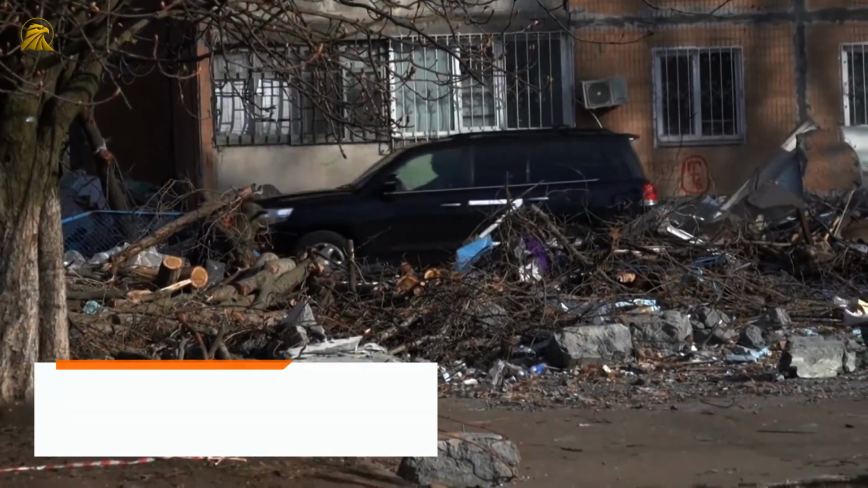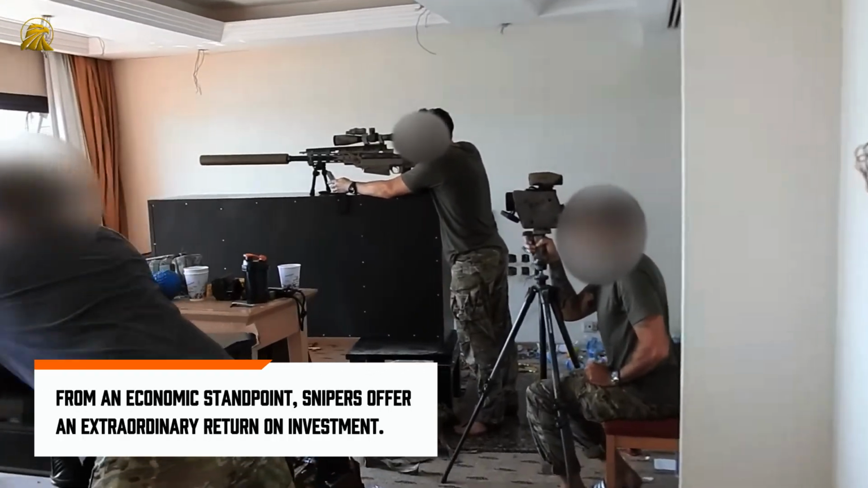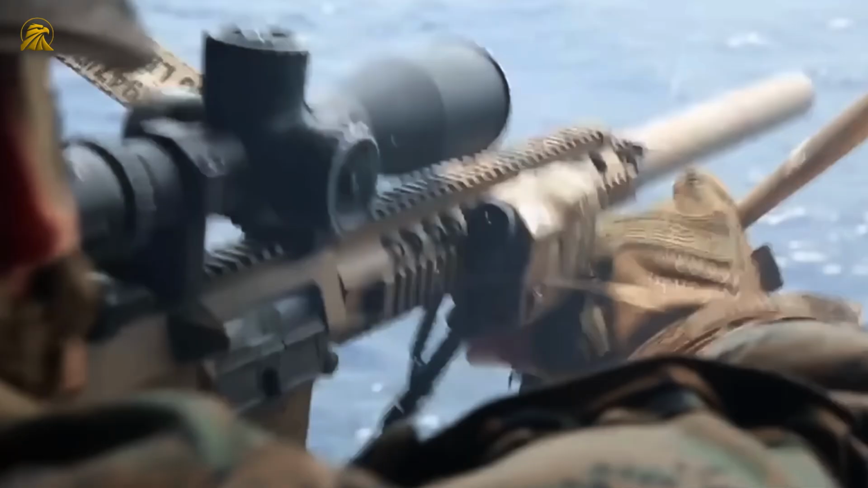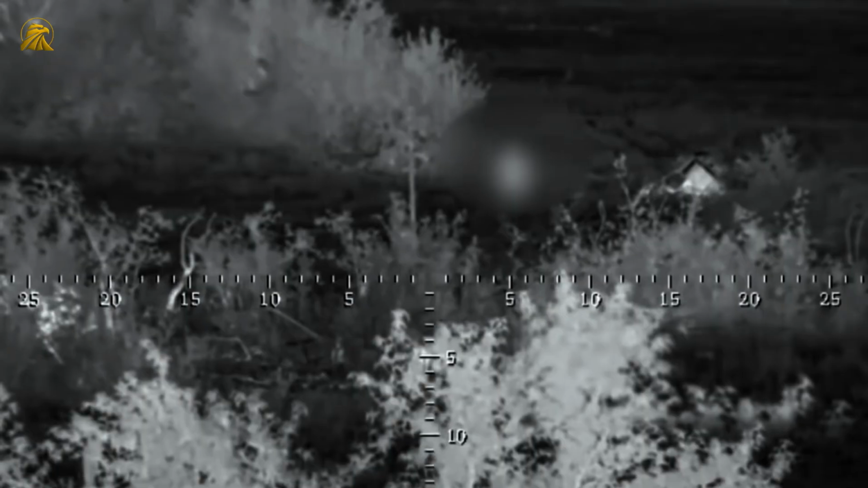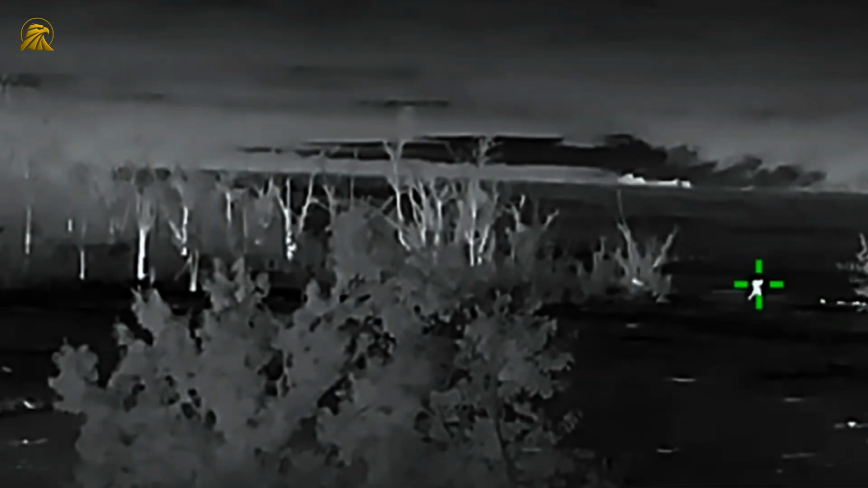From an economic standpoint, snipers offer an extraordinary return on investment. Training and equipping a sniper costs a fraction of what it takes to keep mechanized units or heavy artillery operational. Yet the strategic impact they can have is disproportionate to the investment. A single well-placed sniper can stop the advance of an entire armored column by taking out vehicle commanders or comms operators.